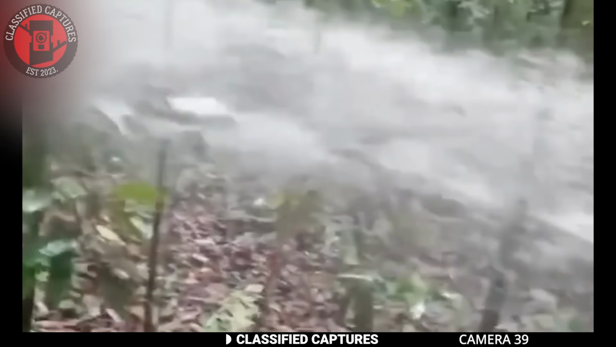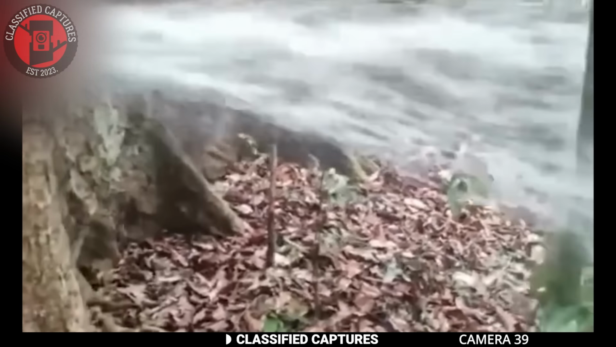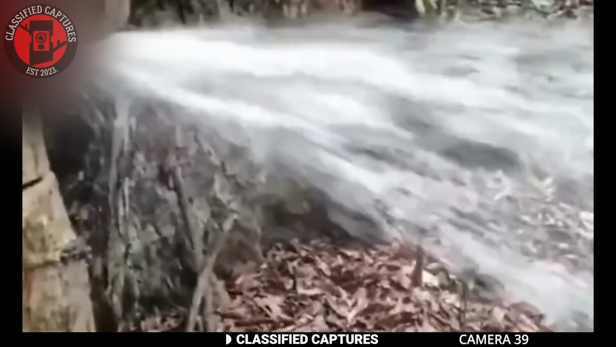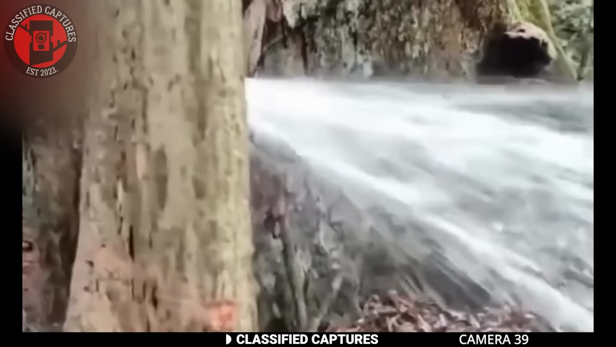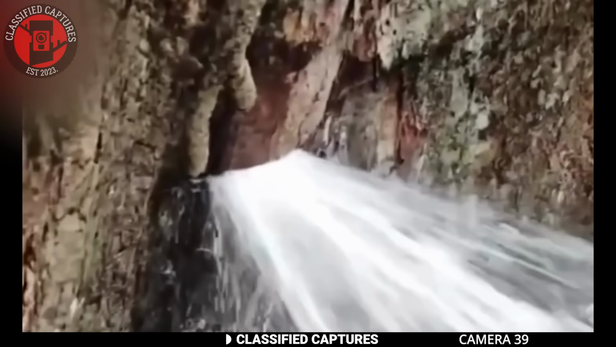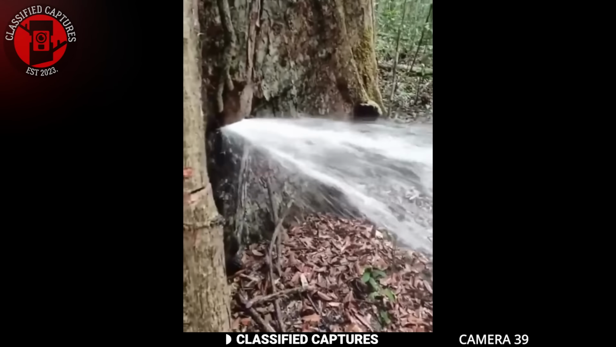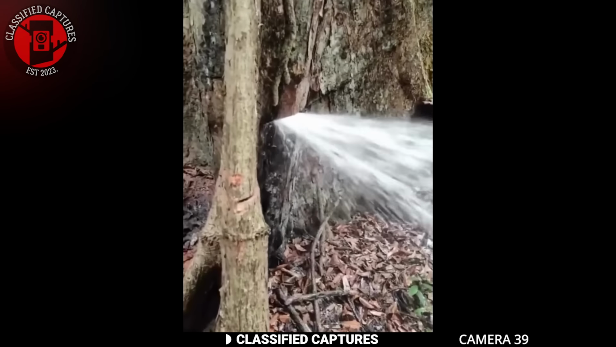Well, it turns out this isn't just any ordinary tree. It's a Terminalia tomentosa, known for its unique ability to store water in its trunk. This tree can release water even during dry spells, acting as a natural reservoir. It's quite amazing how nature can create such a system, with trees like these helping maintain life even in the driest conditions.